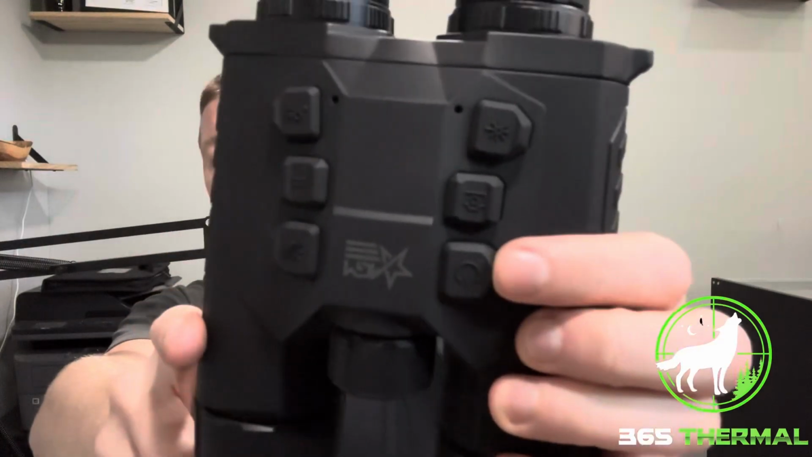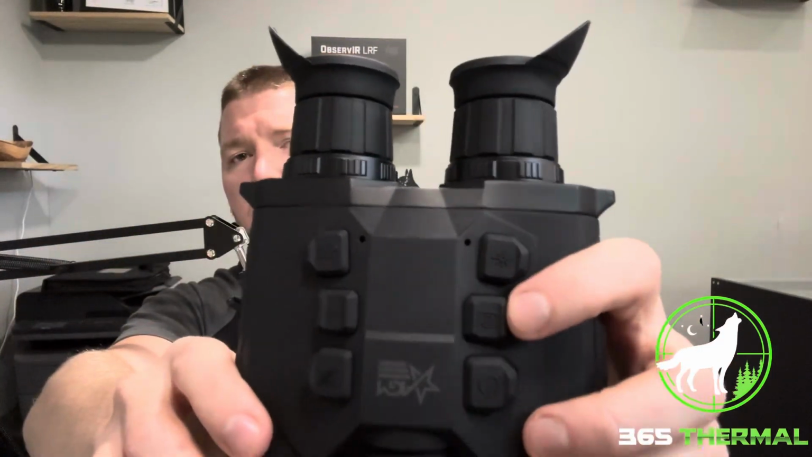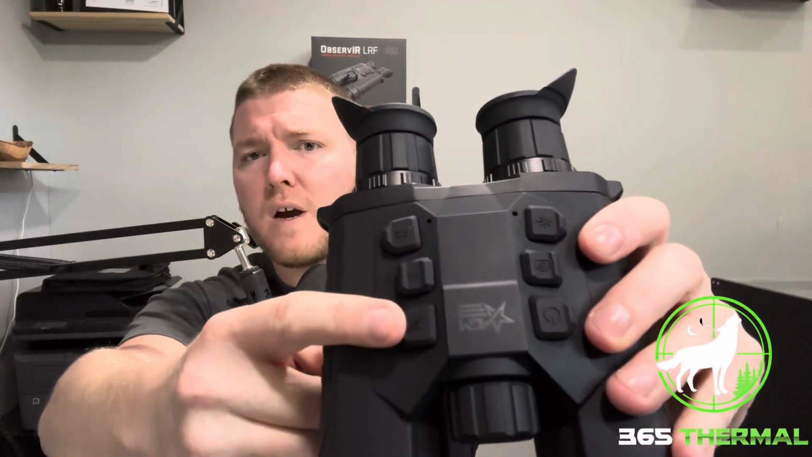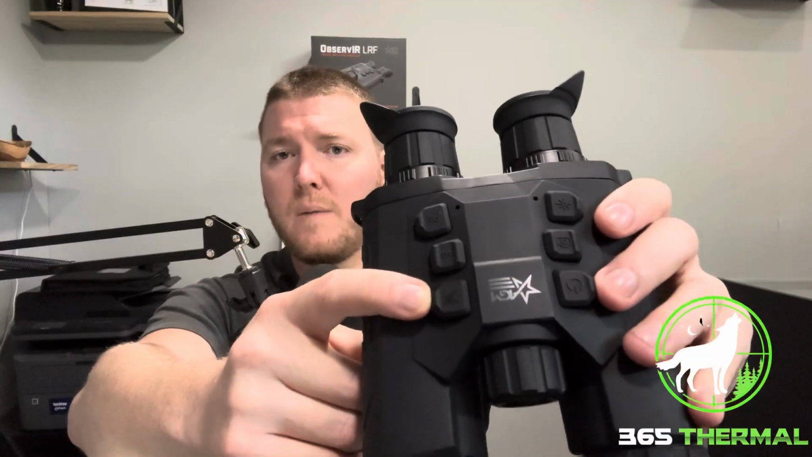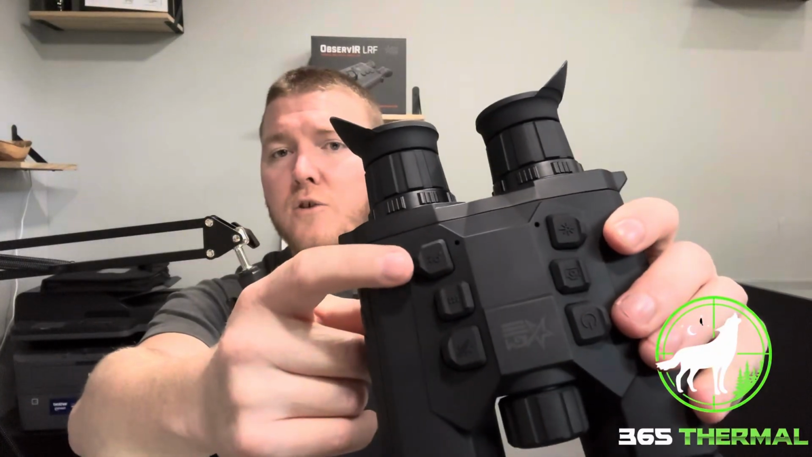So this is going to be your power button here. Sorry, I'm going to look because I'm doing it backwards. This is going to be your photo. This is going to be your laser rangefinder. This one right here is going to be to switch your color palette and between night-day optic mode. It's actually just called optical on here. Let's see, we got your menu button and your zoom.